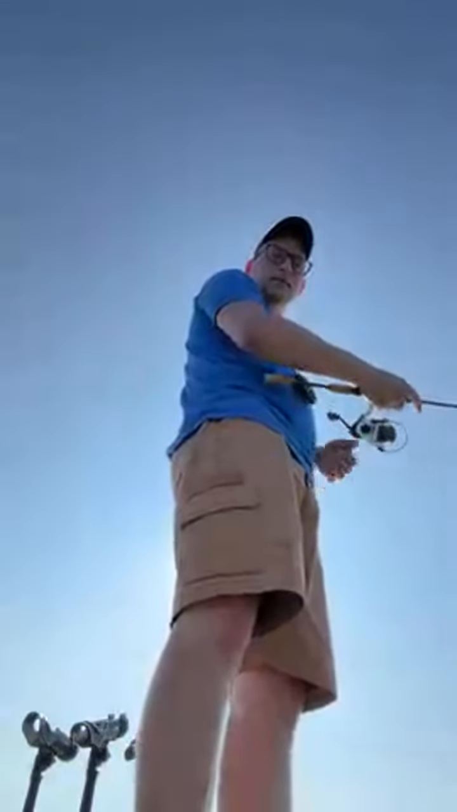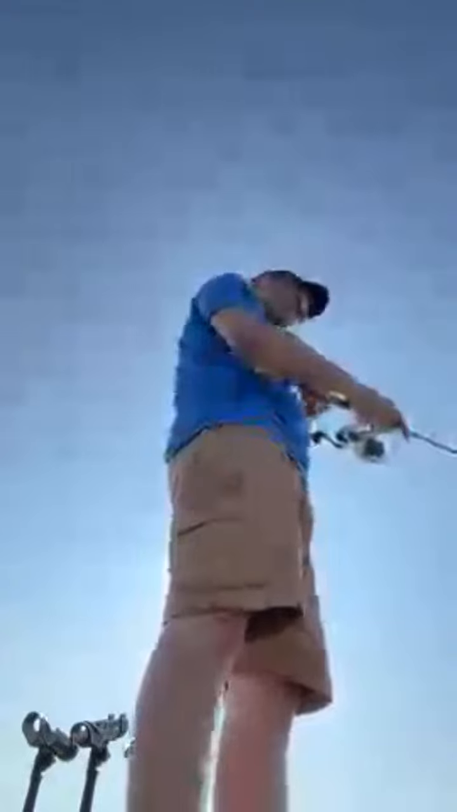There's a fish down on the bottom. Yeah, 6 apiece, and they gotta be 15 inches here. As long as we don't kill one, we should be good.